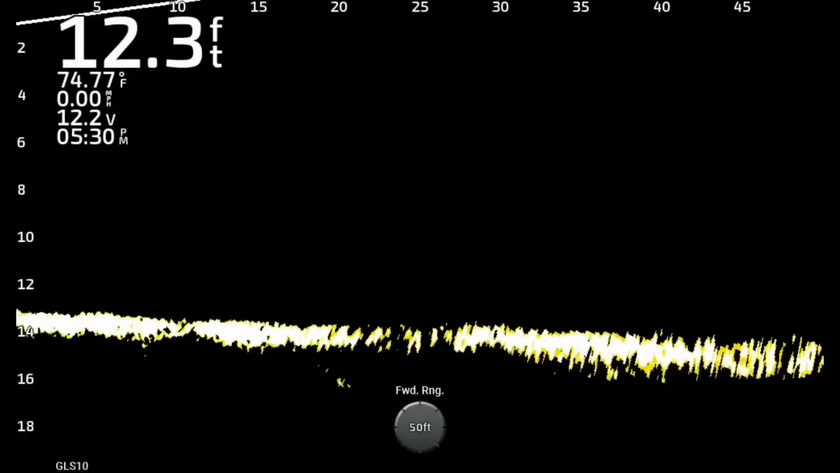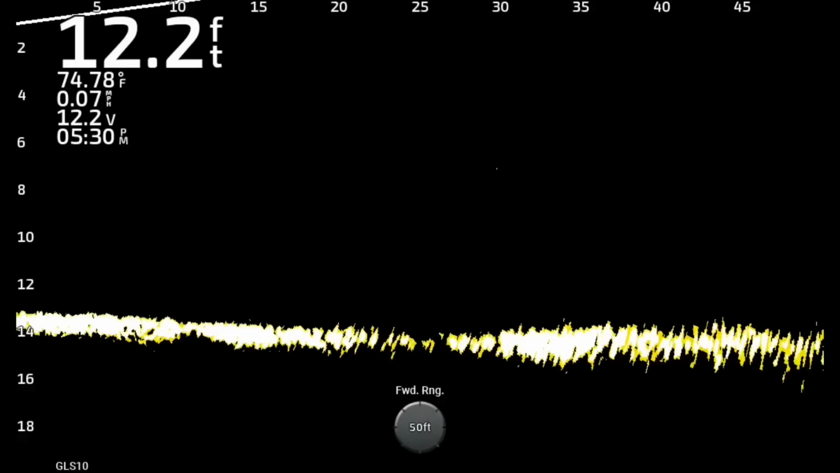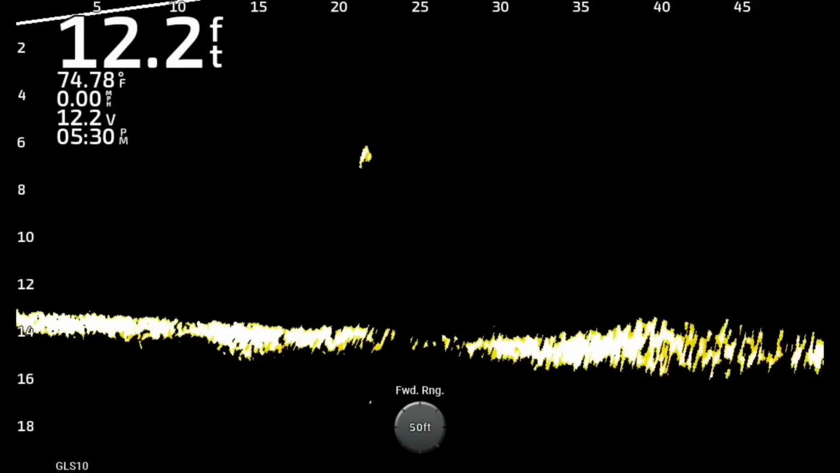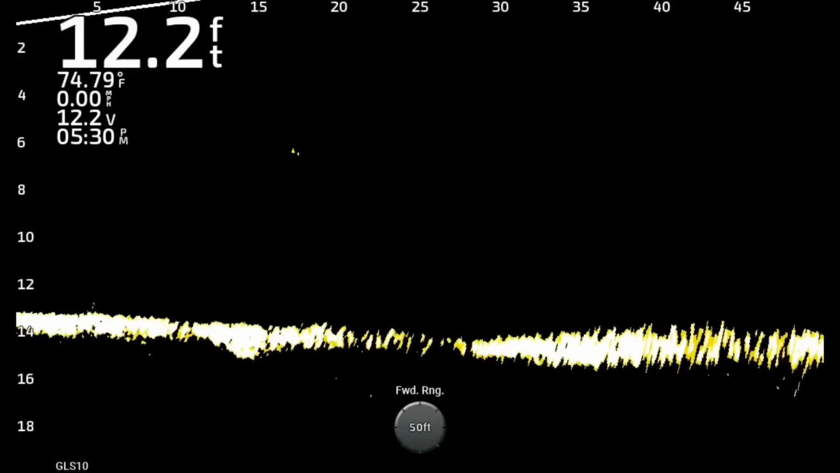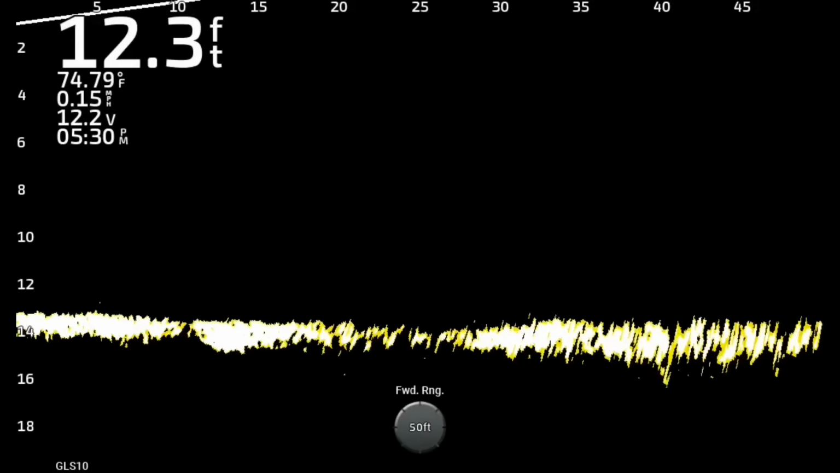I don't even know why you would ever use this. It doesn't look good. Yeah, you can see the bait there flickering in and out. Man, I don't know. It looks bad. And when you get to about 30 feet there, you can start to see a little better. But it's hard to see it. It's filtering out so much.